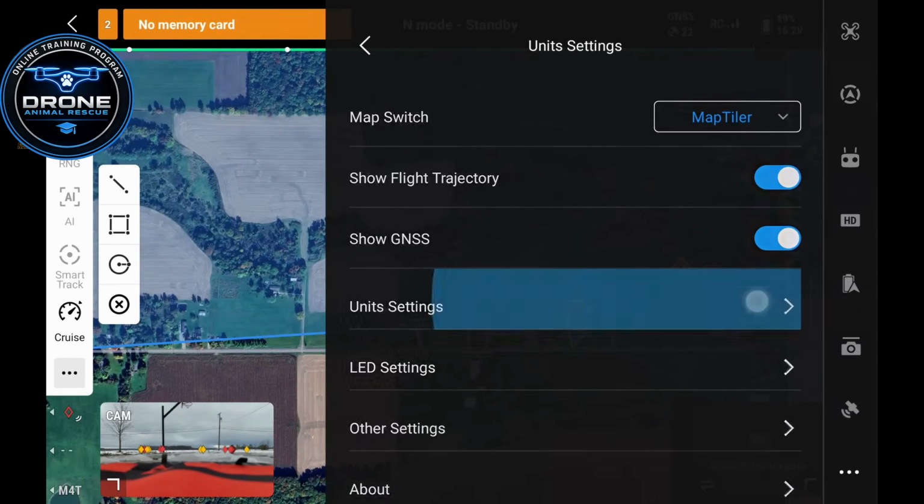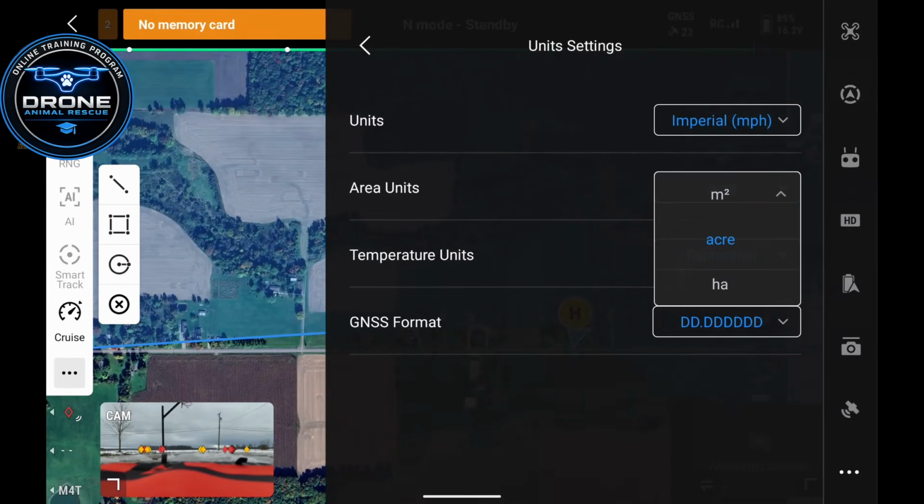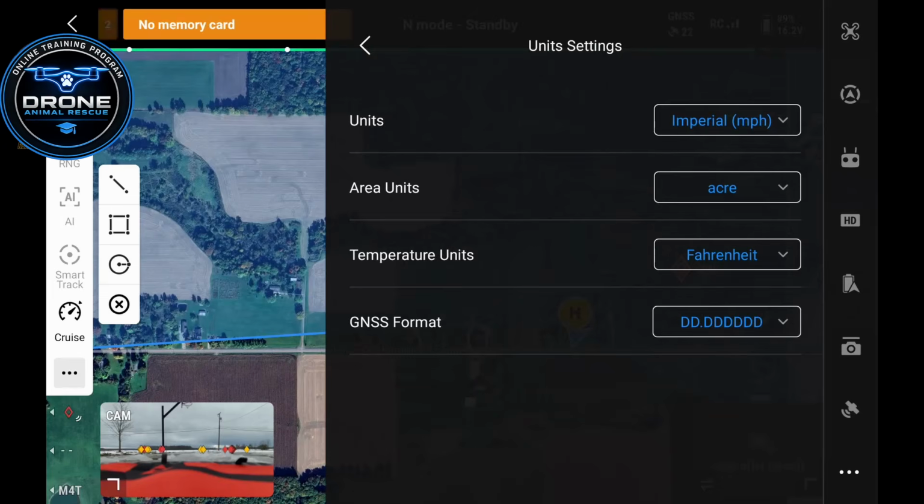Next is unit settings. So unit settings, just change them to all the things that you're familiar with. I'm familiar with miles per hour. Area units, I'm more familiar with acres. And then temperature units, we are on Fahrenheit.